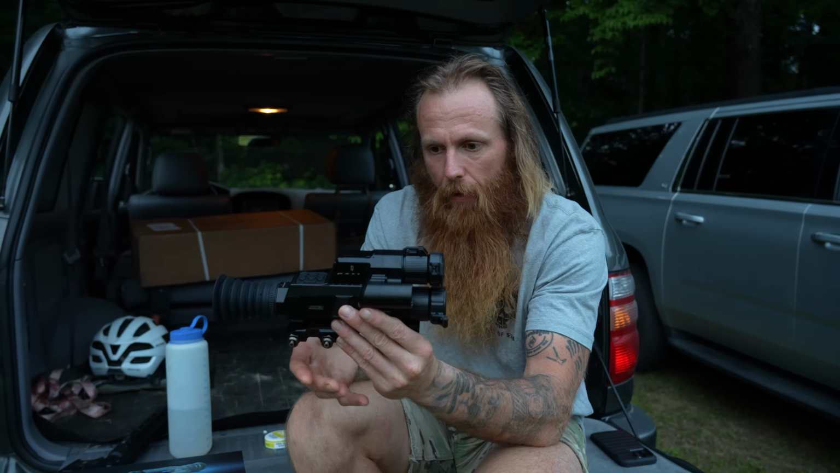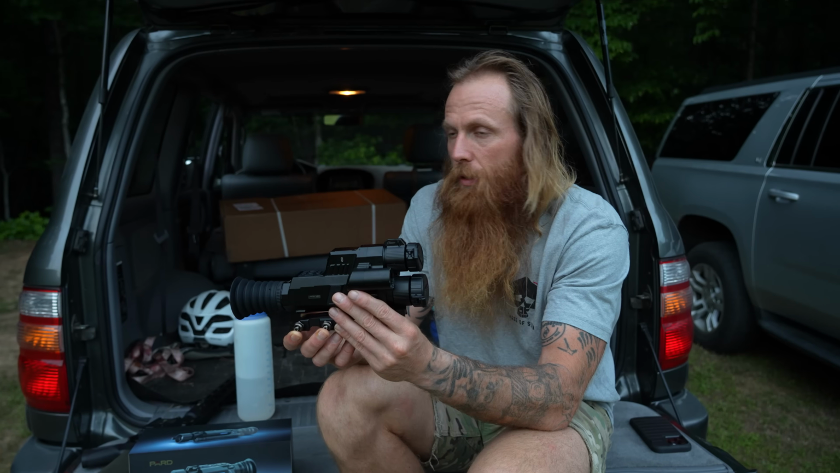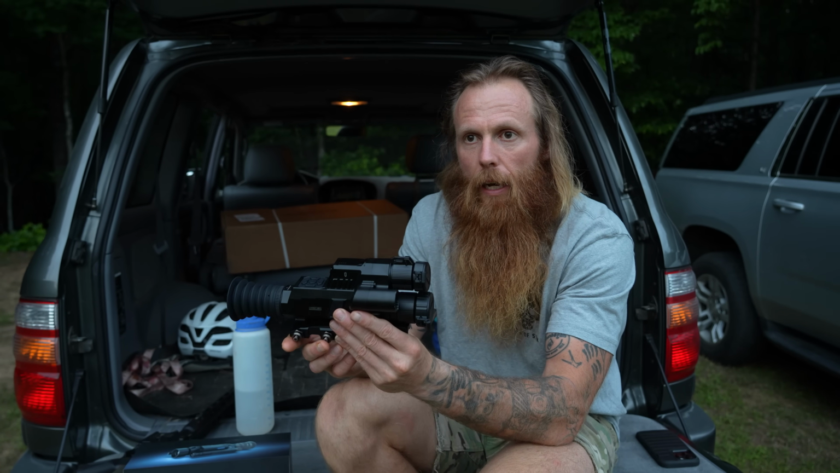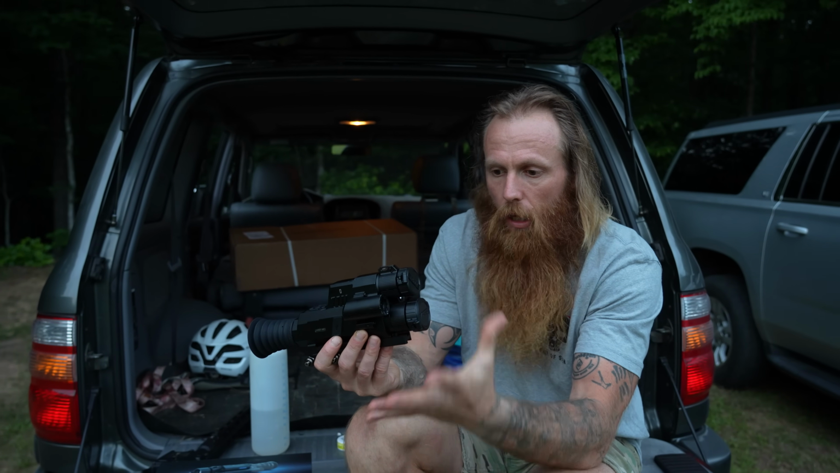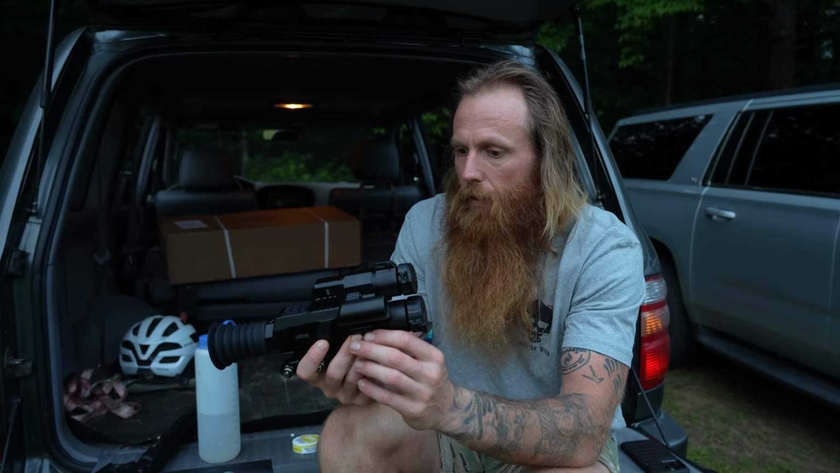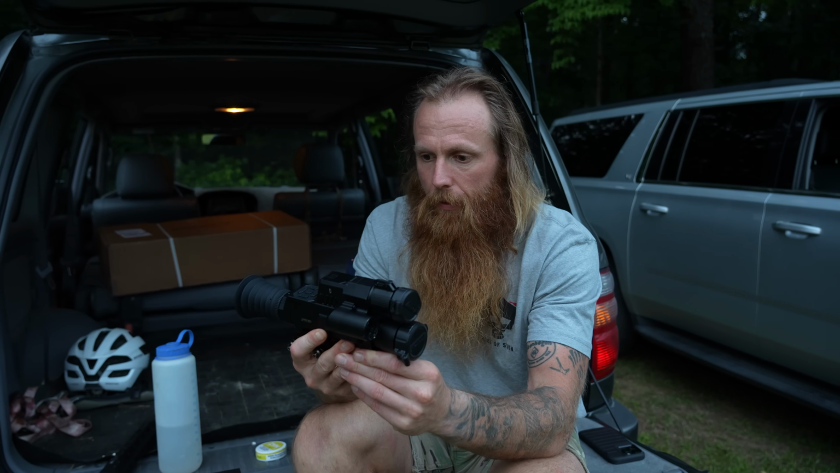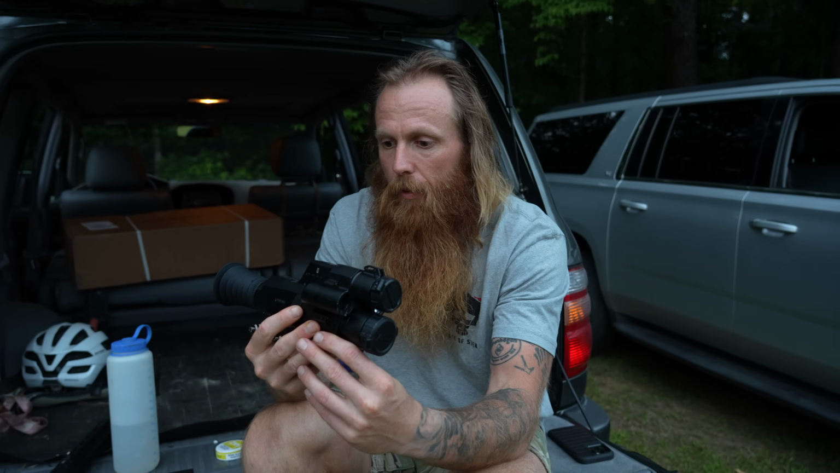I've had a few of these before. I've seen cheaper ones. Back when I was poor, I had to buy cheaper ones, and I've had some where I put them on the gun, shot the gun, and the scope would just black out or cut off. I don't expect that out of the old Pard today. I think this thing is going to be pretty legit, man.